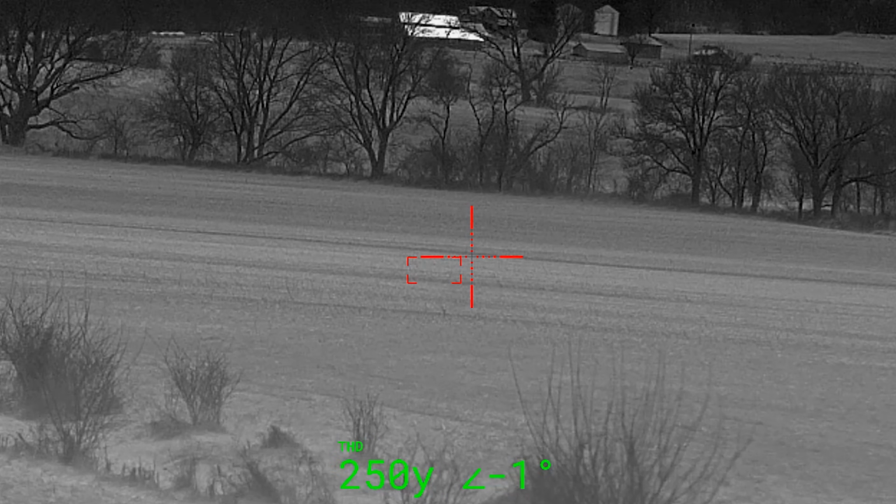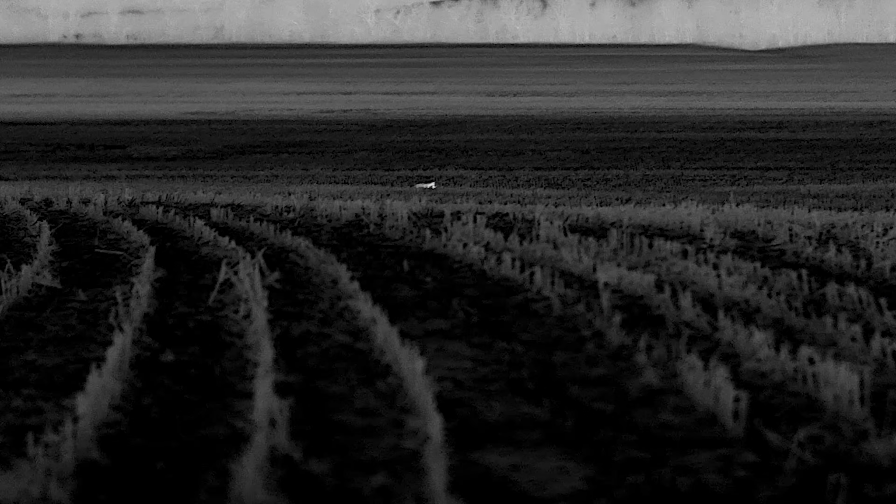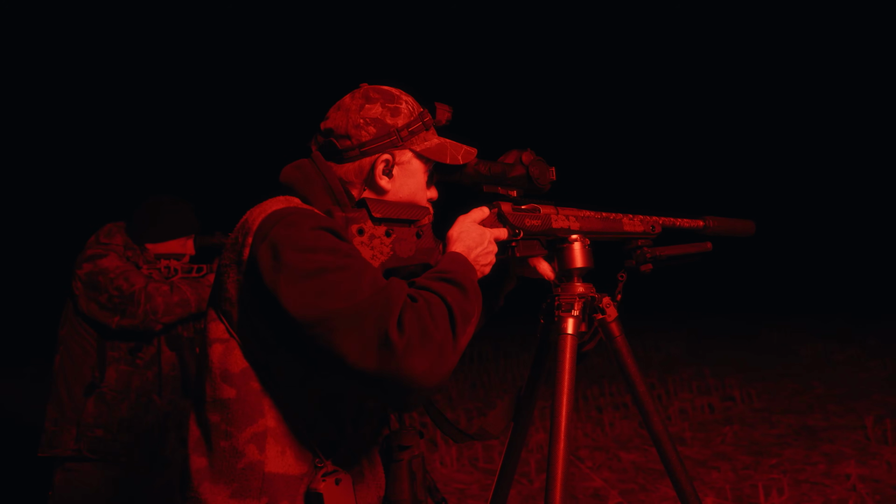I think we had that one way down there in the corner, and then I spotted one coming in from the north. We had a southeast wind. That coyote hit 500 yards. It was trotting in just perfect, and as soon as it hit wind, it just turned and went down the creek and disappeared. And yeah, I just kept calling, and I could hear Eldon going, oh, right here to the left.